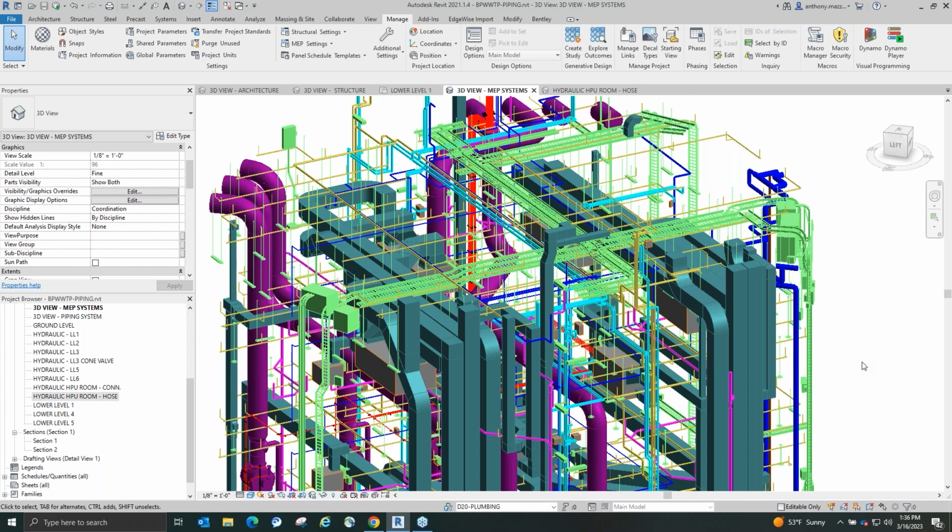Because being a piping designer by trade, I'm always looking for, what system is this pipe? Where does it start? Where does it end? So that same philosophy comes into play when I'm actually modeling the system, and that's really what helps with the accuracy in getting everything in the model.